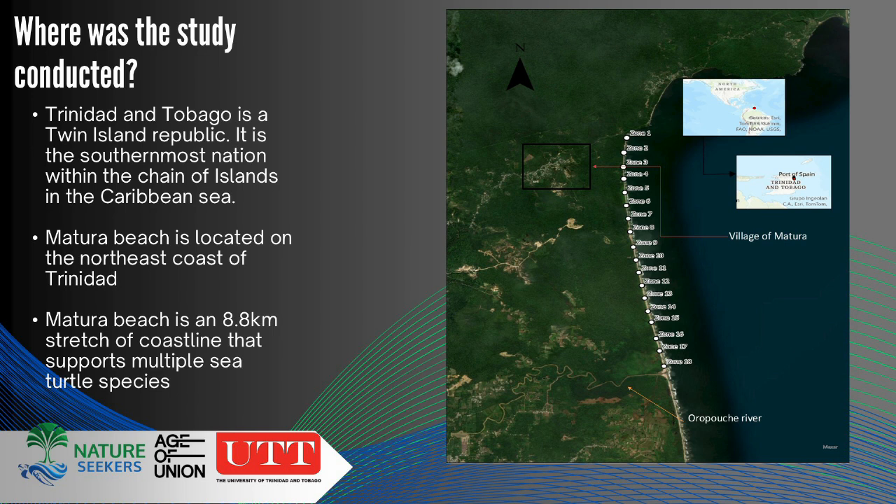So just a bit about the nesting site. It's Matura Beach, and for anyone who isn't familiar with the location, it's along the east coast of Trinidad. It's north of Manzanilla, north of Fishing Pond, just south of Salybia Beach or Saline Bay. And it's a stretch of beach that covers 8.8 kilometers. There are a few rivers or estuaries that exit here. To the south of the beach, we have the Oropouche River. Just to the center, we have the Matura River exit on that side as well.